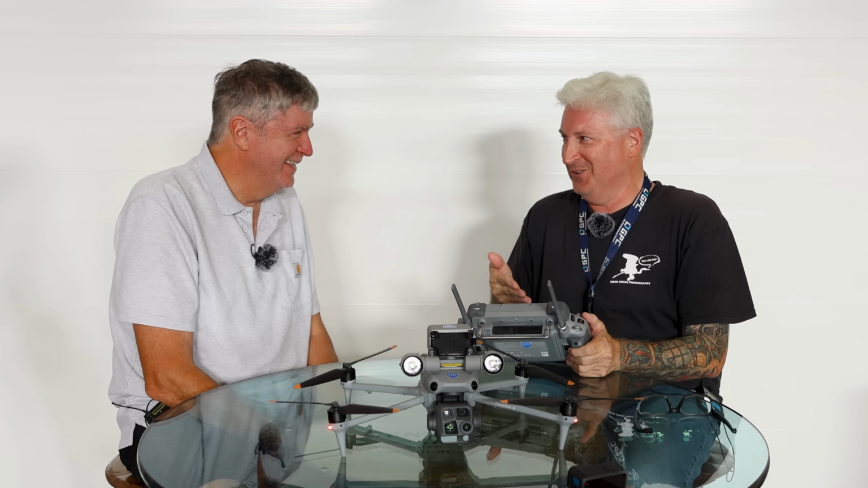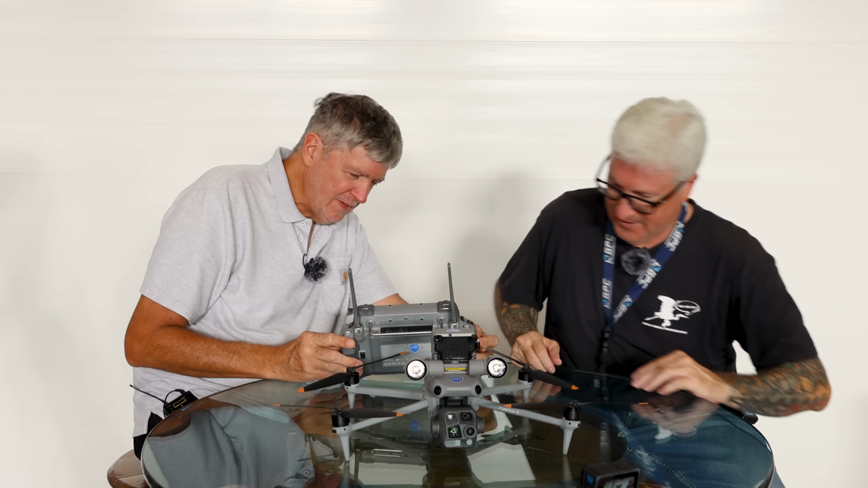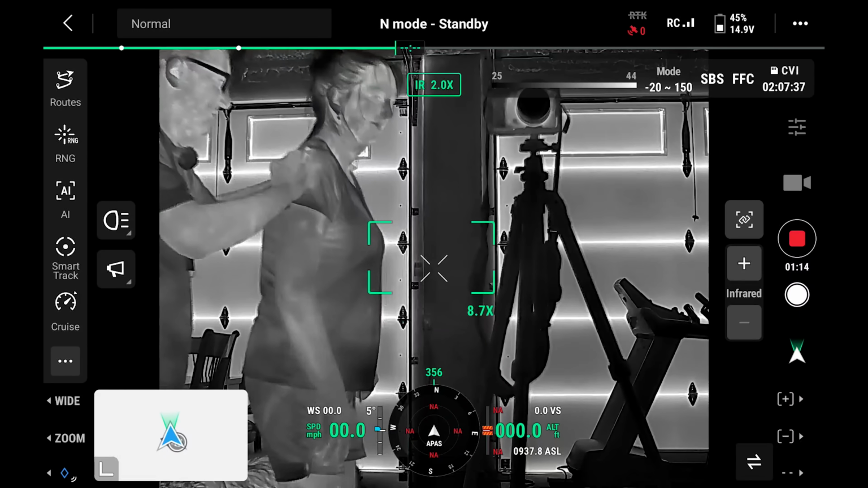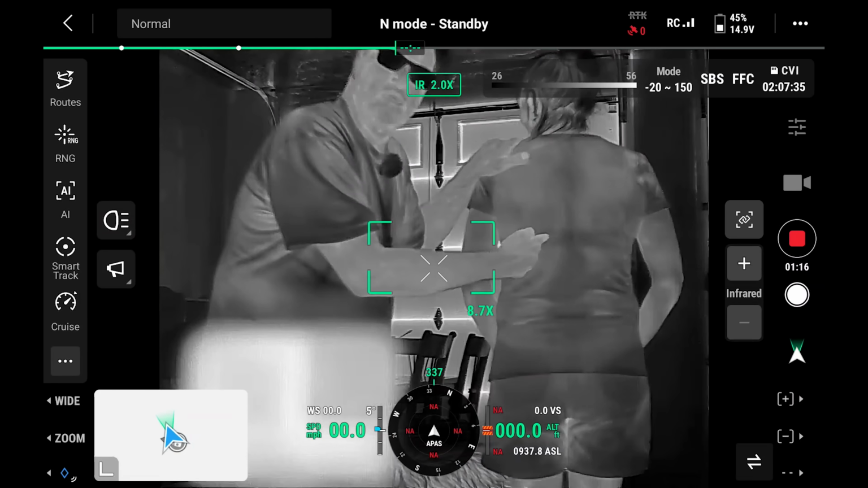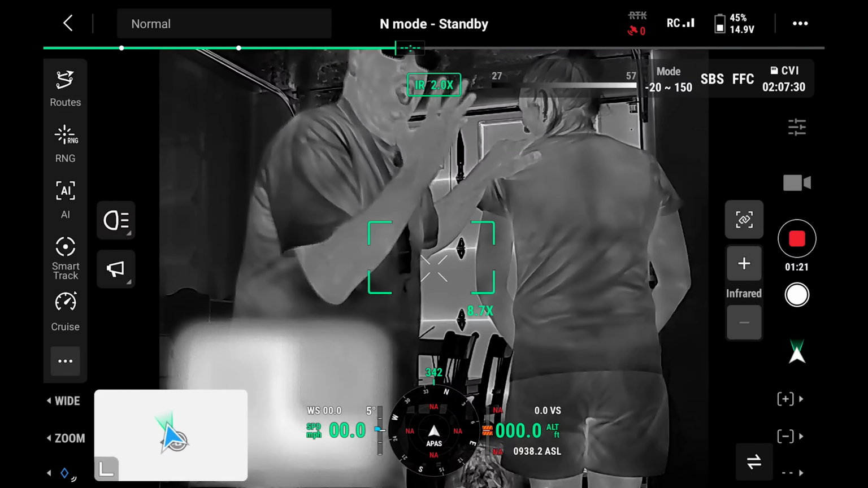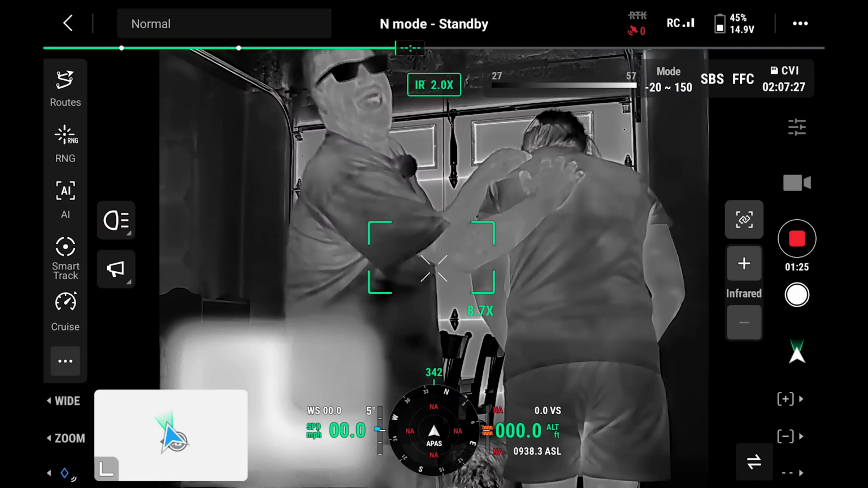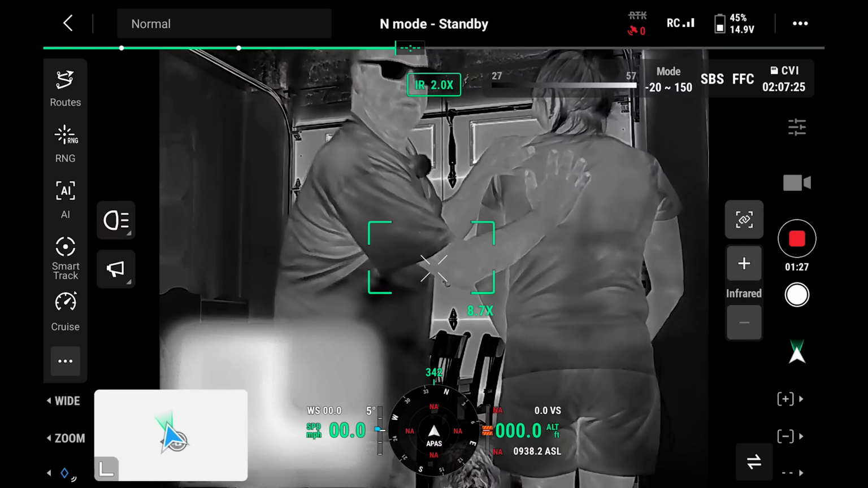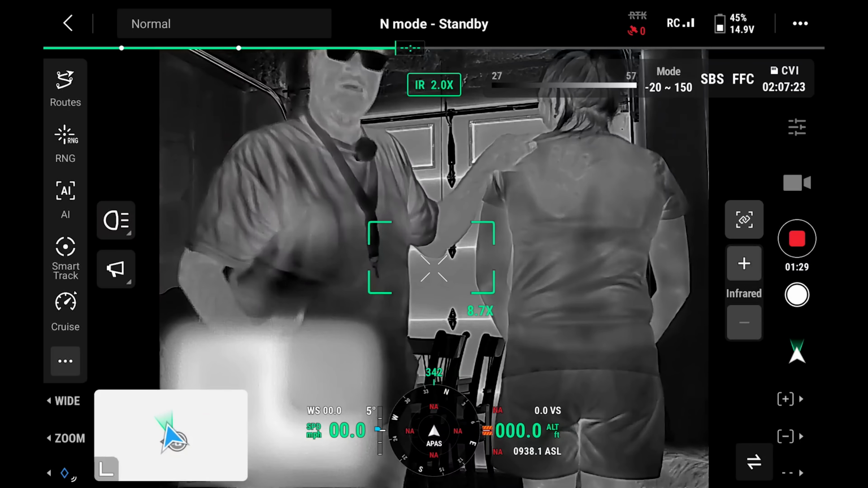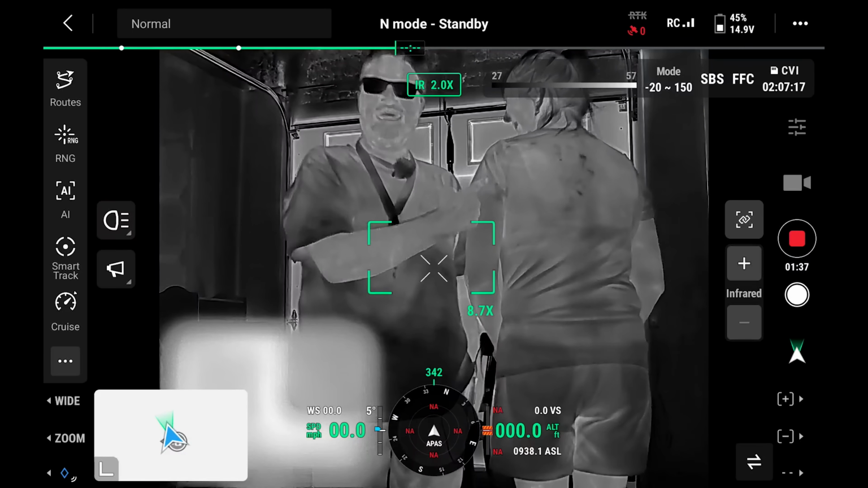It even warns you. And then we'll go infrared. Poof. Okay, let me go over there. Jen, turn around. So is this cold? I'm moving that. Is this cold? Should I heat up my hand and put it on her back? Okay. And then I'll take it away. Can you see that? Oh my God.